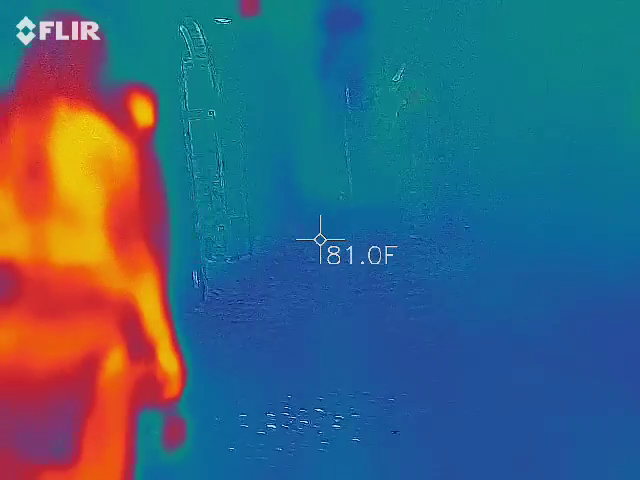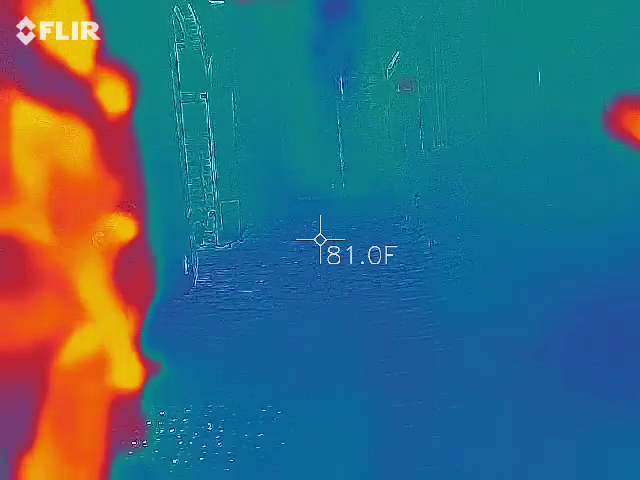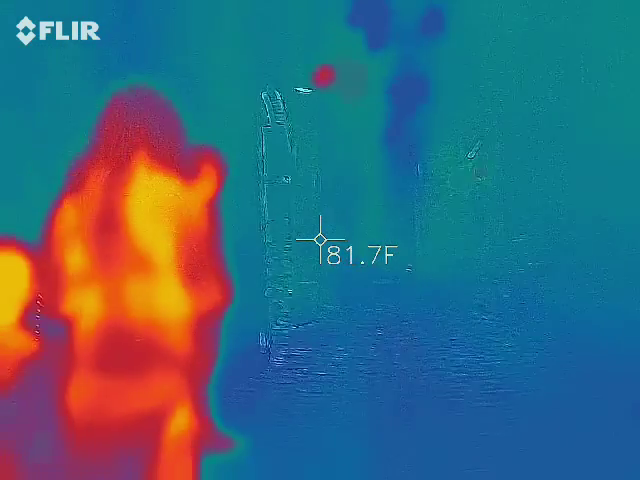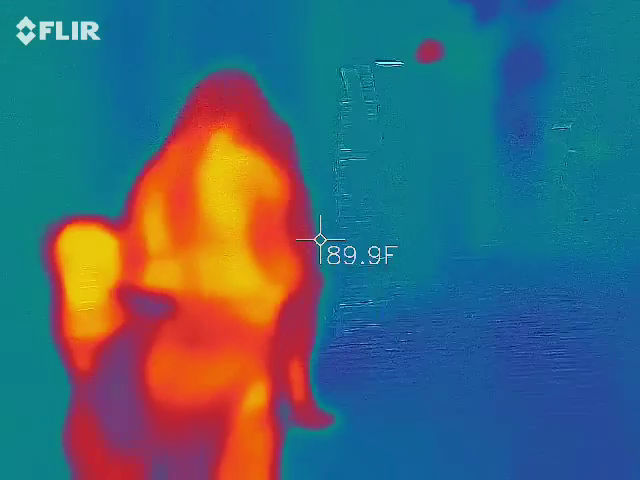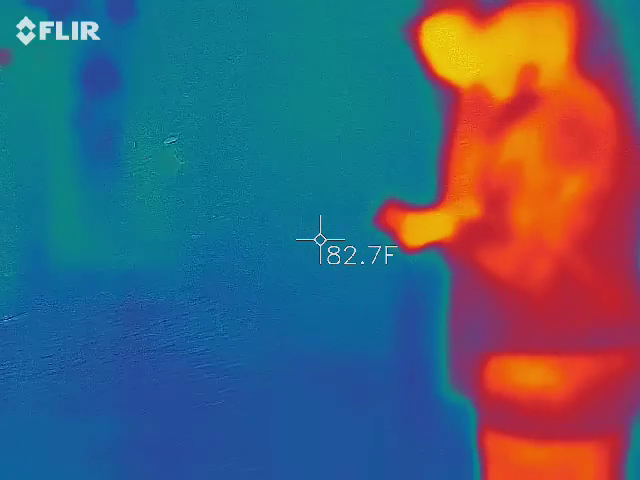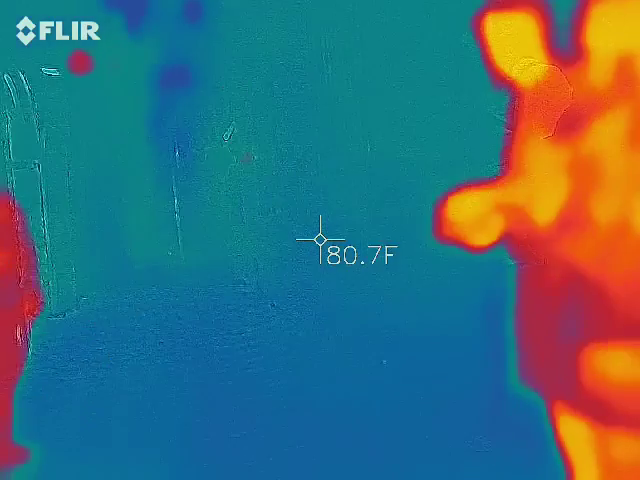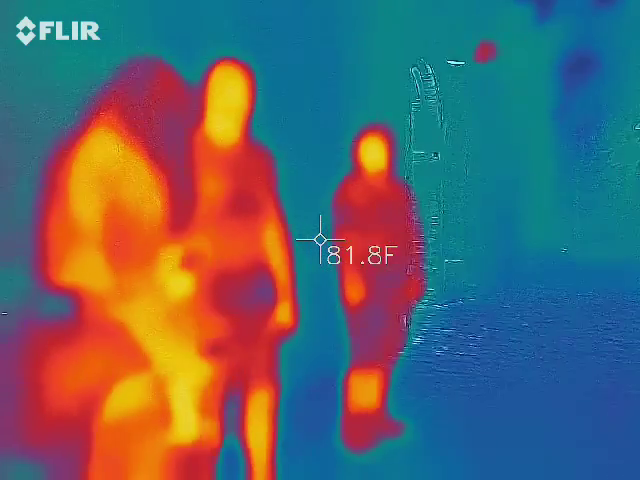Obviously, we're in a nice full thermal image on the camera, so side to side if you can, give us different angles. And we don't get much EMF down here, so if his thing does go off, I get excited. So, see what happens with the EMF. And you can obviously listen to your spirit box at this point. Yep, listening for those names.